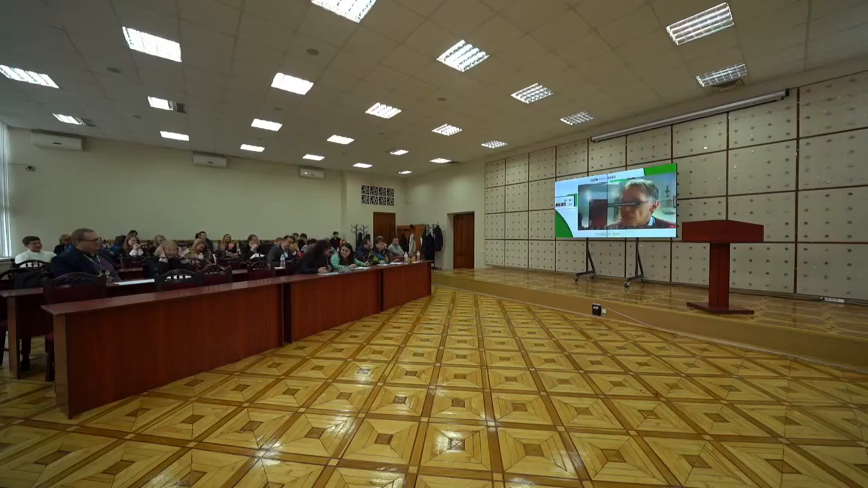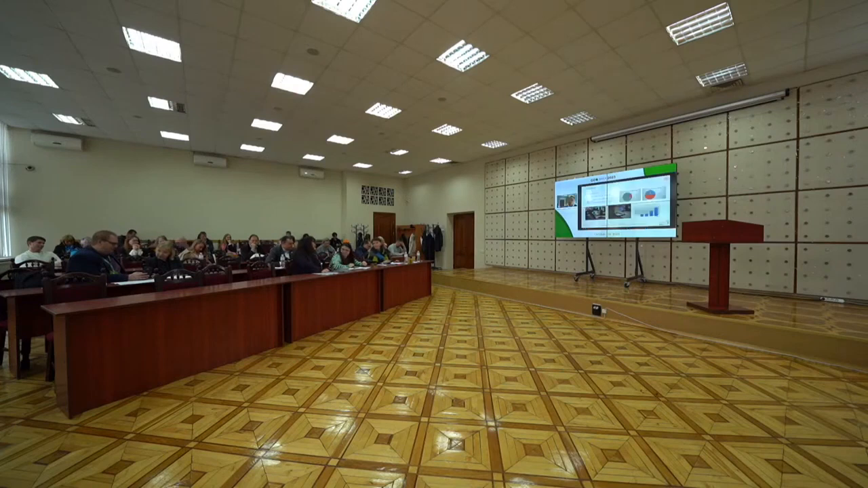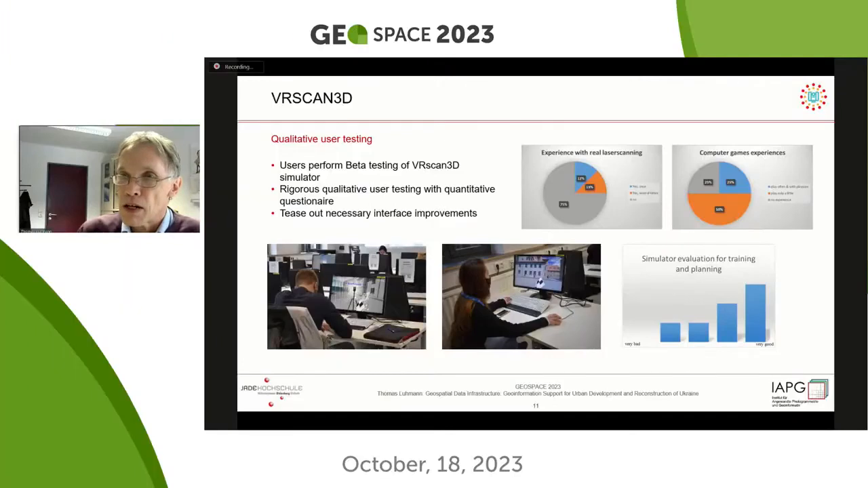We have done a lot of testing with students to check the performance and the use of the virtual scanner. We have very good results, so that is really close to reality what they are doing on their computers. And then they can go out and do the real measurements as they have already simulated, and so they can avoid a lot of mistakes. They know what to do much better than before.